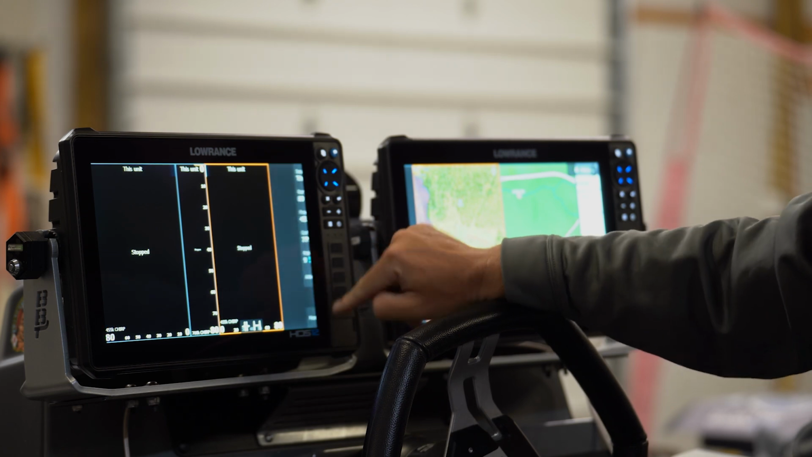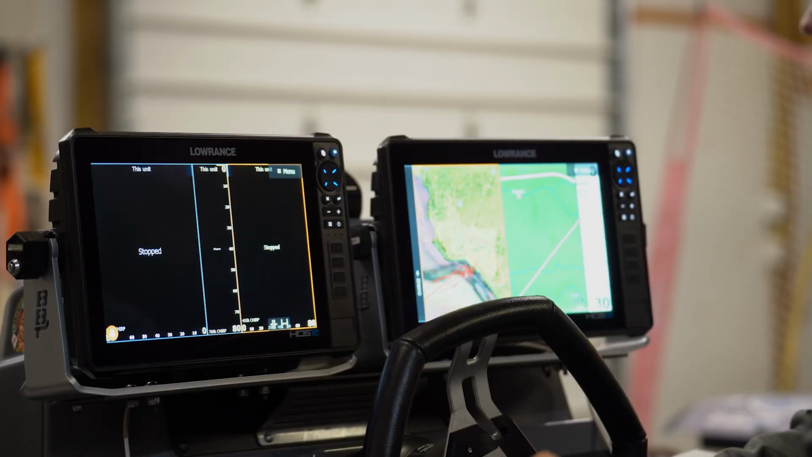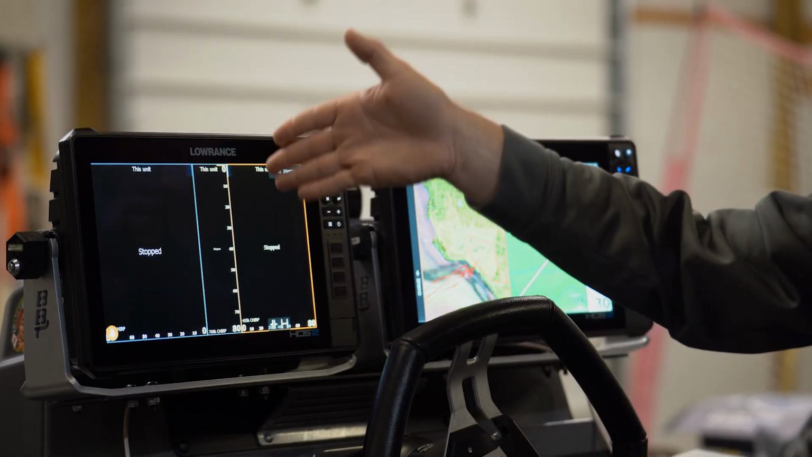Then that will give you, in my opinion, the absolute best down scan, side scan screen vision that helps me be able to see what I need to see on the water. You have a big left, a big right, and right down the center of your screen is your down scan. And you can change the colors of them.